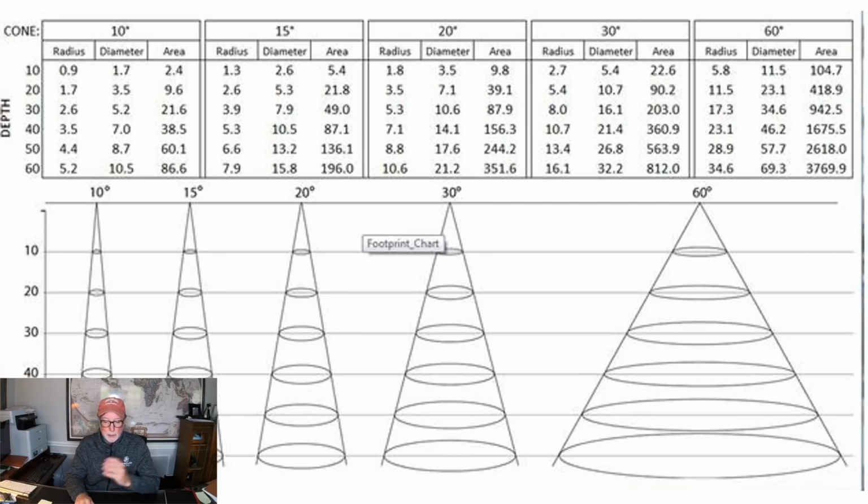But you could see here, for example, on a 20-degree cone angle, which would be the 200 kilohertz, 30 feet down, the diameter, so the cross section across the circle, would be 10.6 feet. So you'd be seeing 10.6 feet at 30 feet down. And generally speaking, you'll hear this formula on a 20-degree cone: the diameter of that cone at the bottom is 1/3 of the depth.